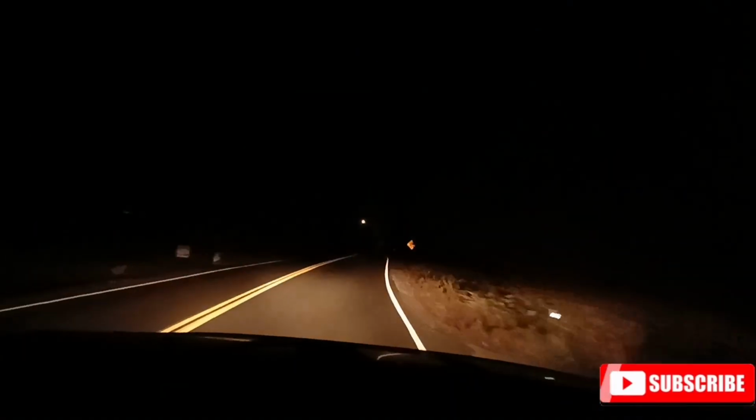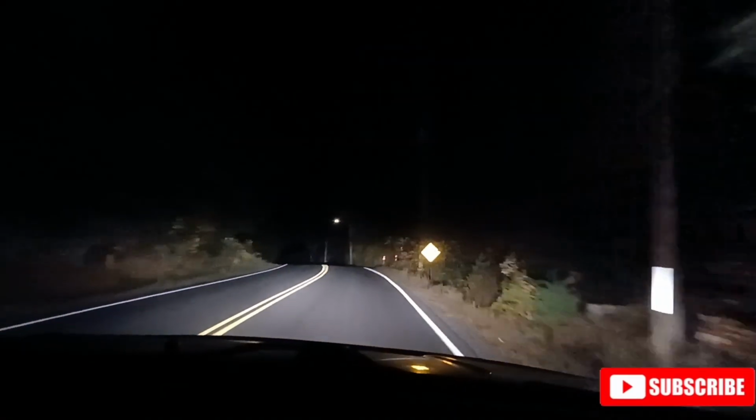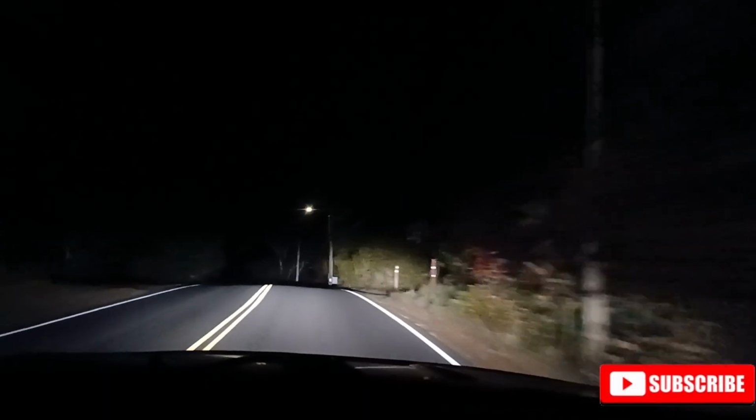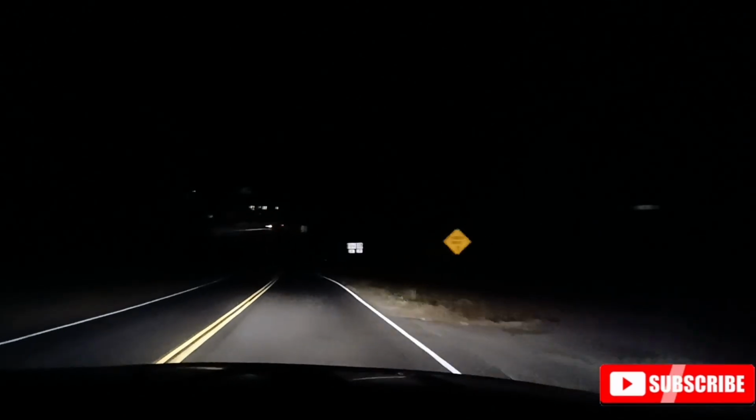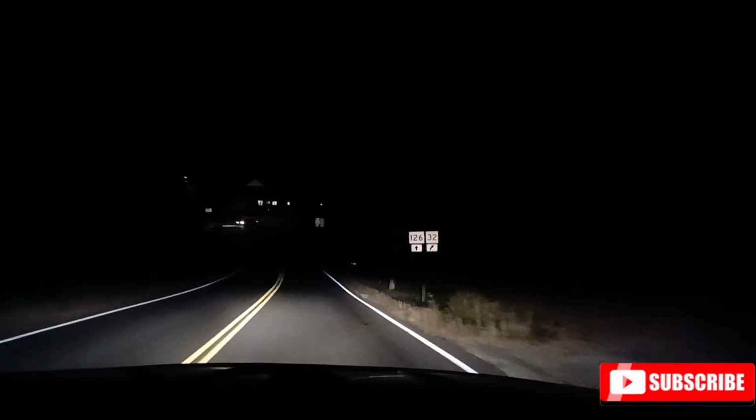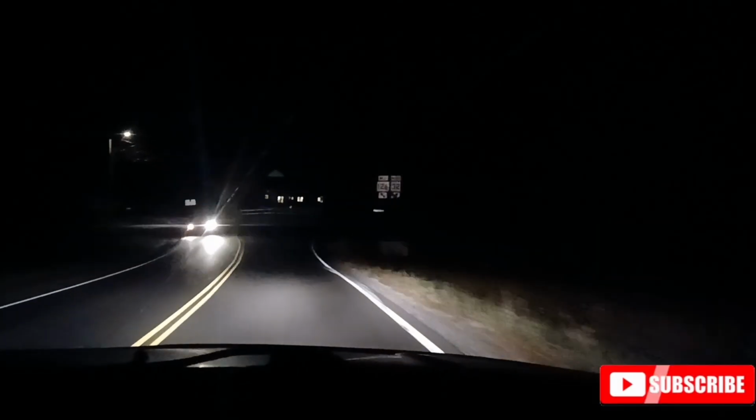Oh, the brightness. And they did have their brights on too. Those jerks. Yeah. They turned them off right at us. So it will be pretty much this road until this road ends. So 126. Just don't go to the right at all.